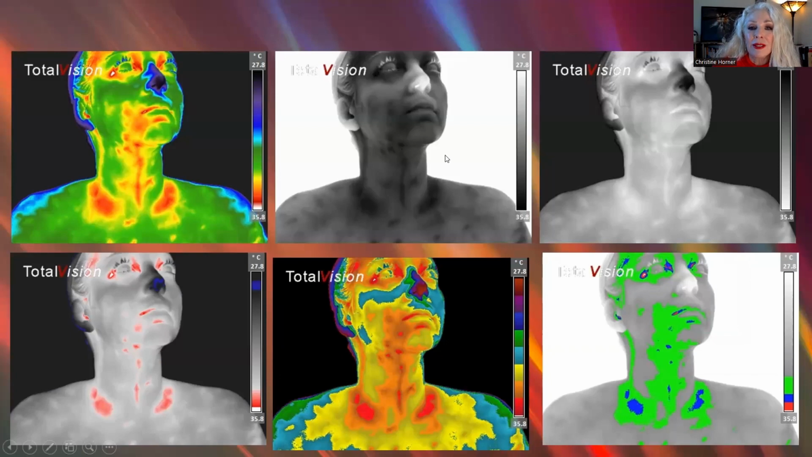The one in the center, even though it looks black and white, we call a grayscale. This allows me to see with really clear distinction the patterns of the blood vessels, and also these modeling patterns. The palette in the center lower square is one that accentuates both heat and cold.